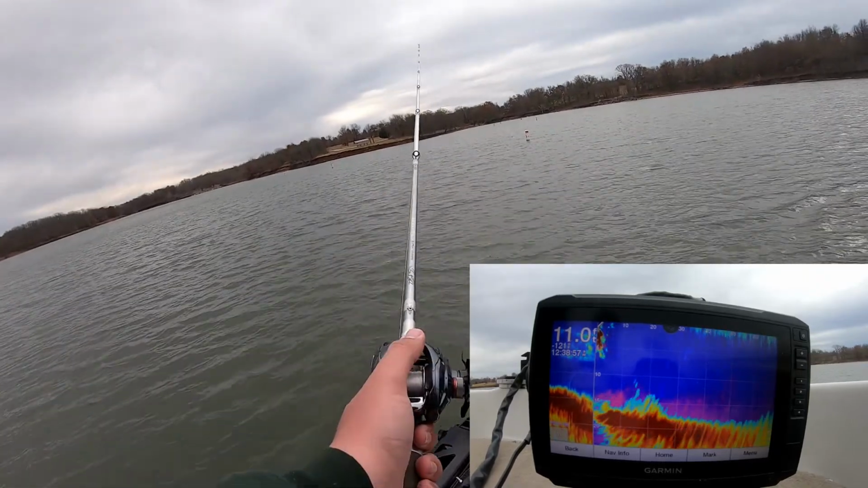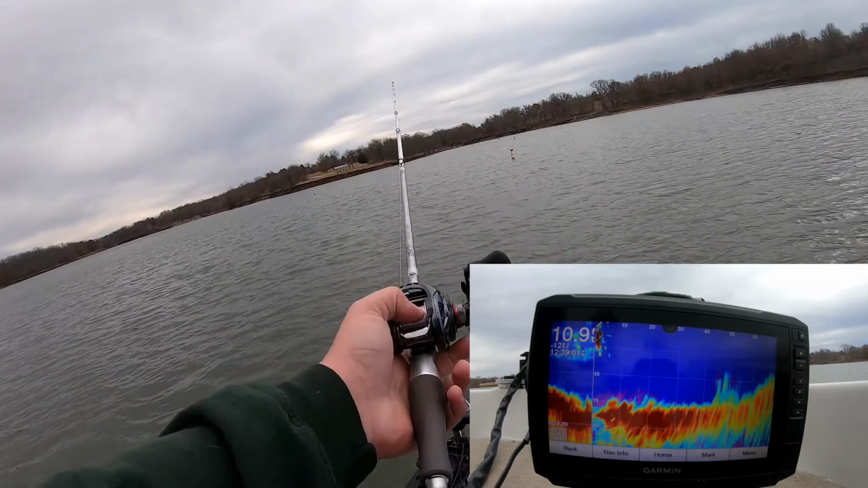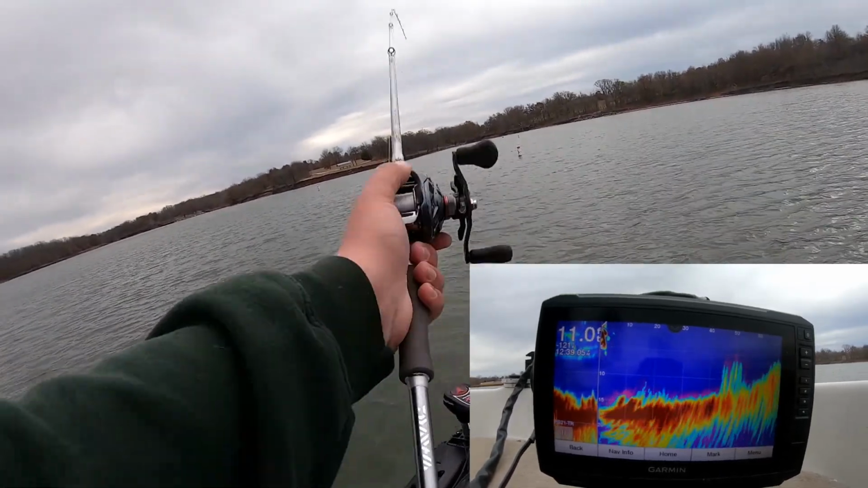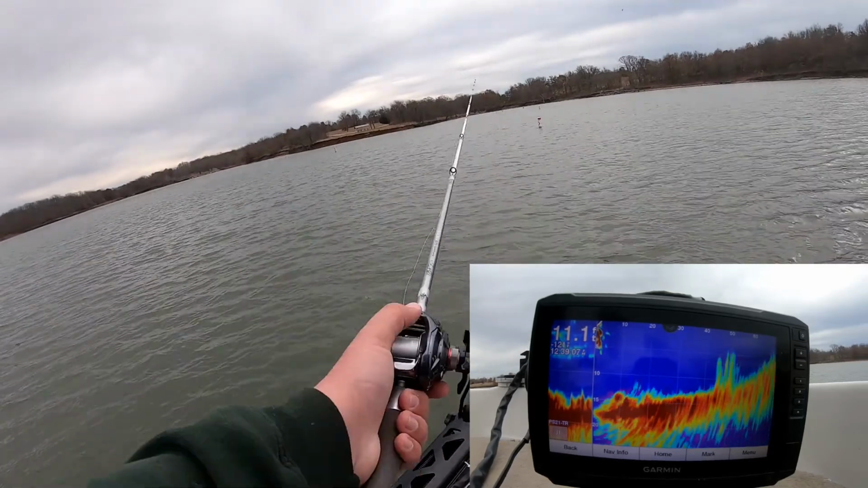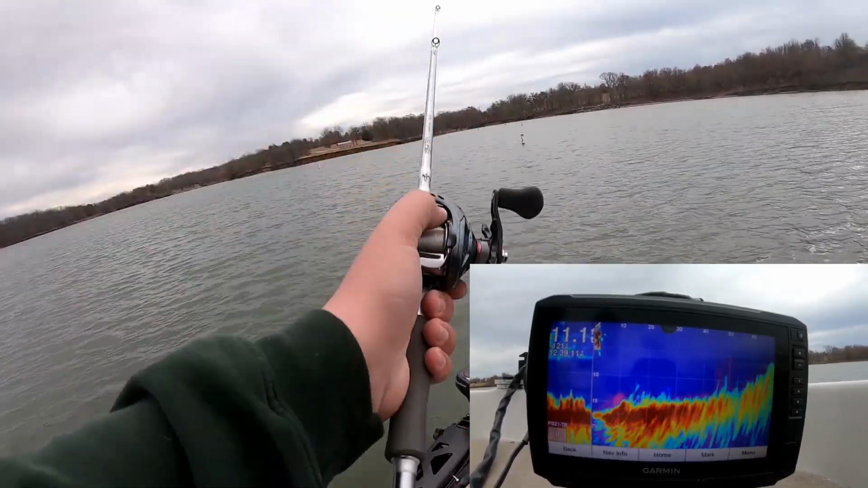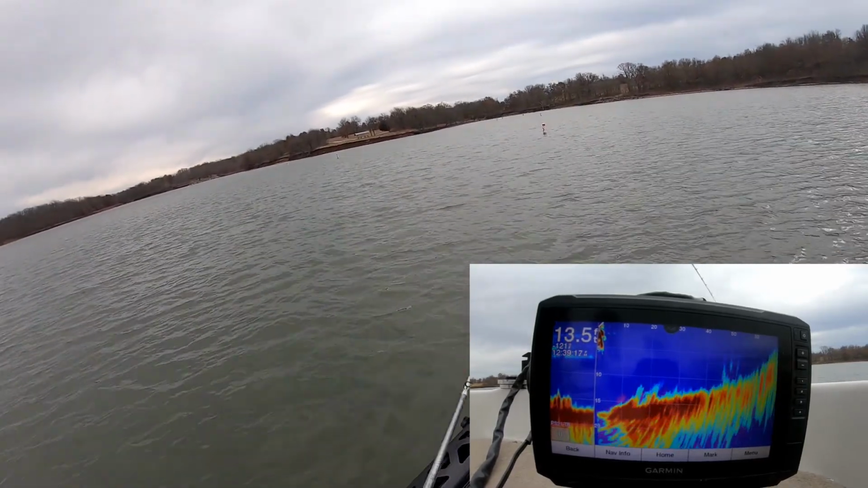This also works great for crappie anglers. If you can get a slip bobber, put it down to right above the brush pile. You don't really want it into it because your minnow will probably swim into the brush pile and get you hung up, or your jig will get snagged in it and you just have to break it off. I recommend suspending your crappie jig about a foot above it.